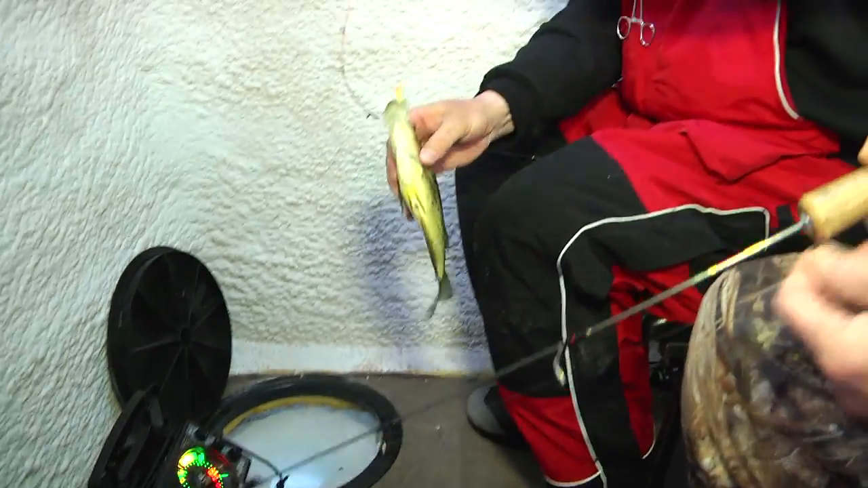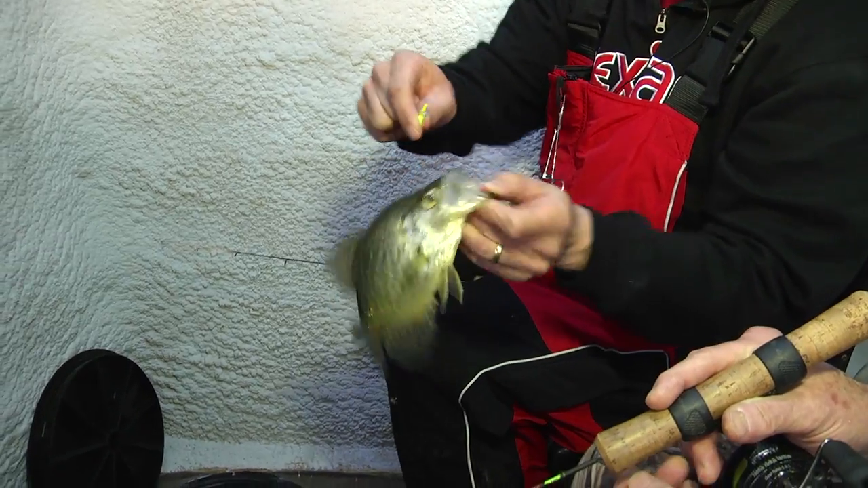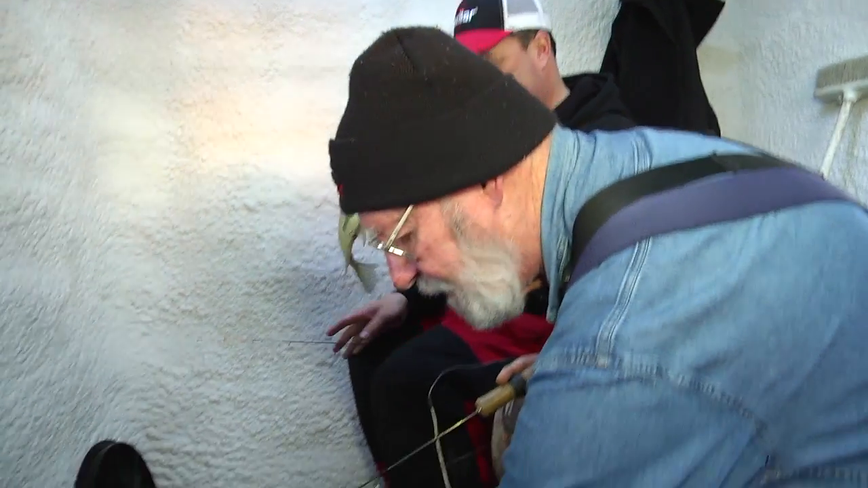Oh my gosh, look at that. That's a nice one here. Look at that. Look at that. Right on the snoot. Nice little crappie up in northern Minnesota.